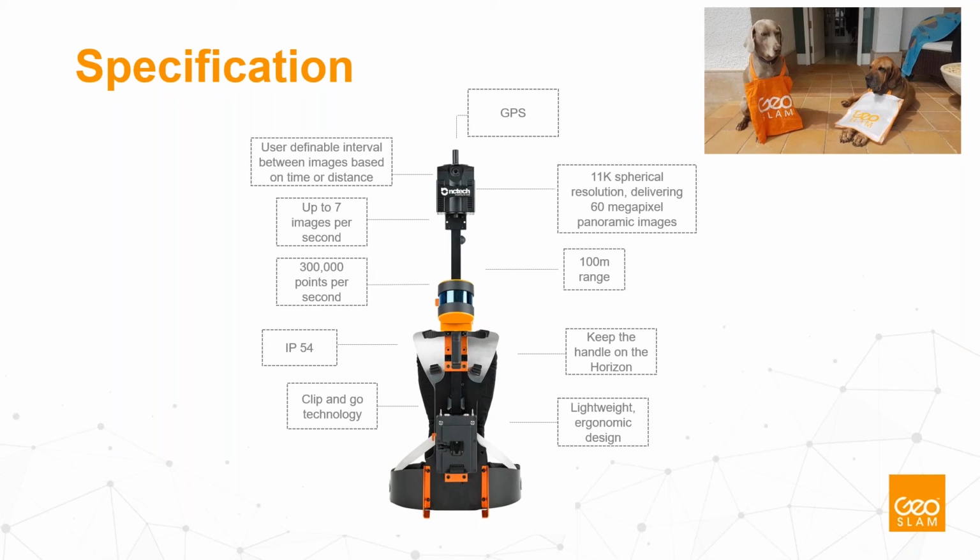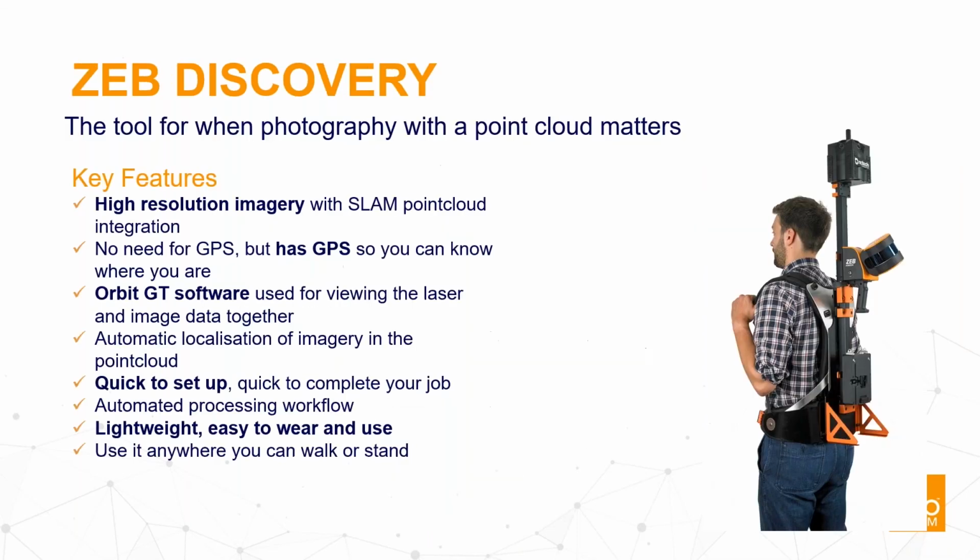So this is for localization of your project on the Google Street Map, for example. So if you look at the ZEB Discovery, it's a combination of high resolution imagery with SLAM point cloud, no need of GPS. The GPS just helps you to know where you are.